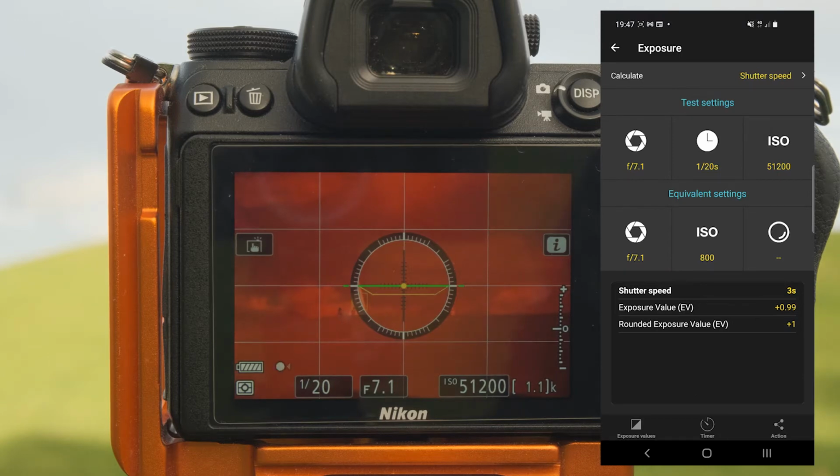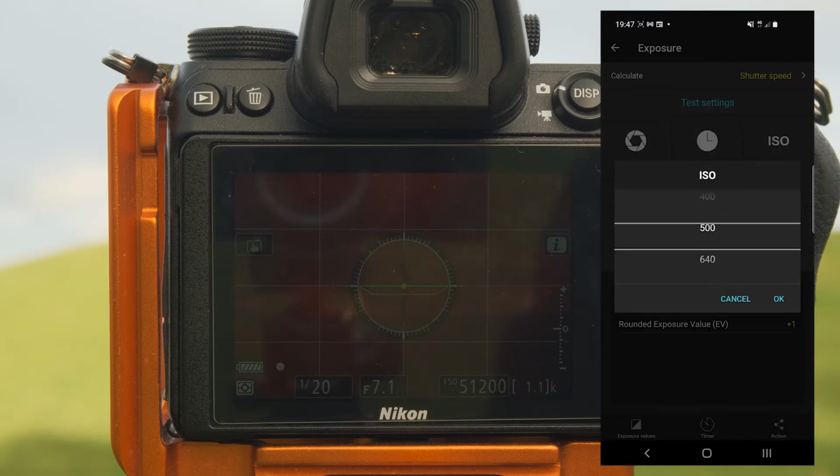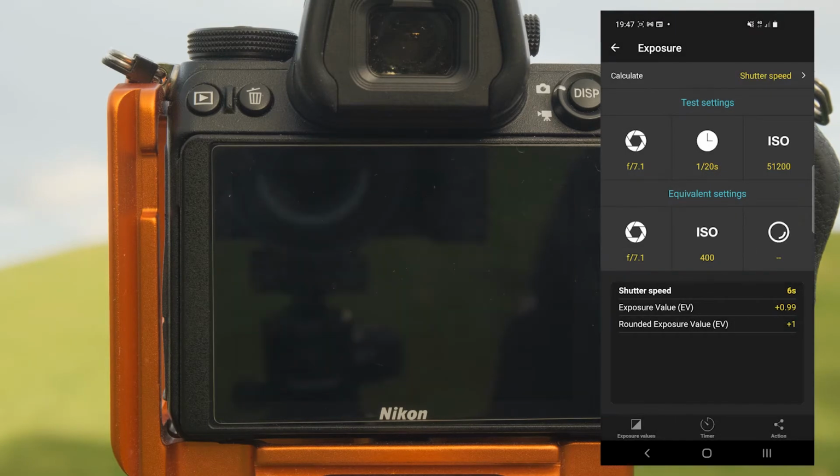So that's great. Now we'll keep f7.1 as it is. We'll go down to ISO 800 because I think that's probably a reasonable ISO. In fact, let's change that. Let's go down to 400. And we'll get a 6-second exposure.